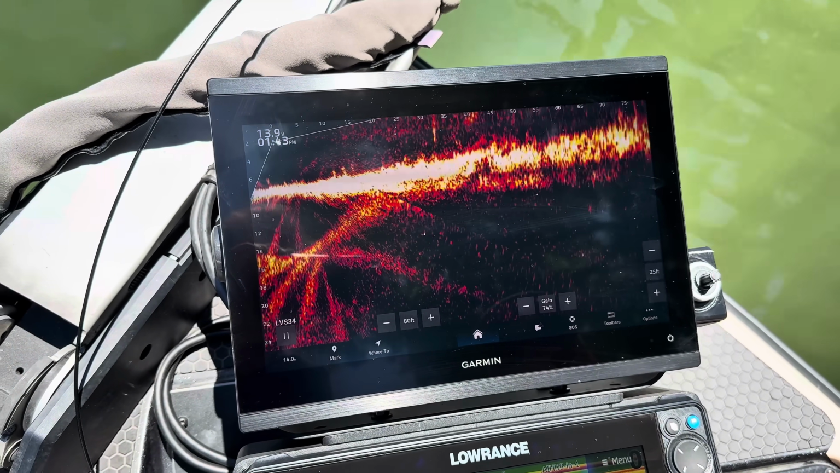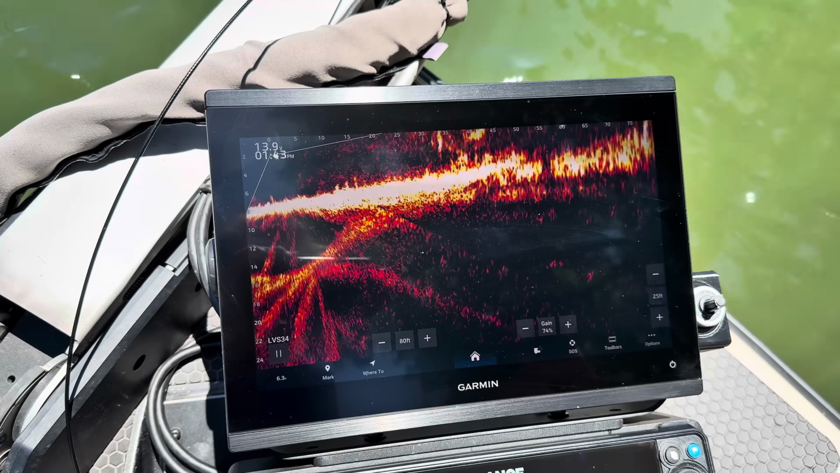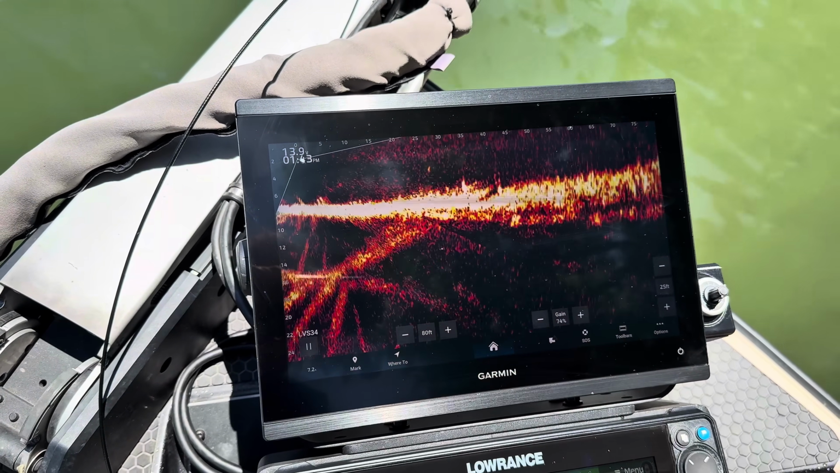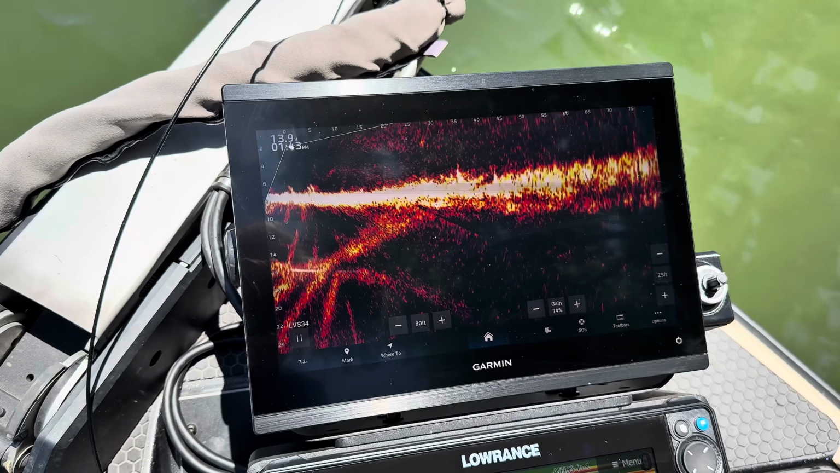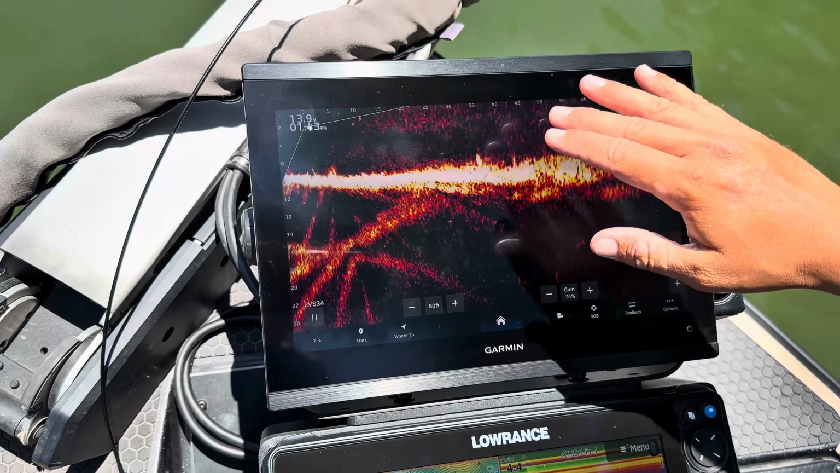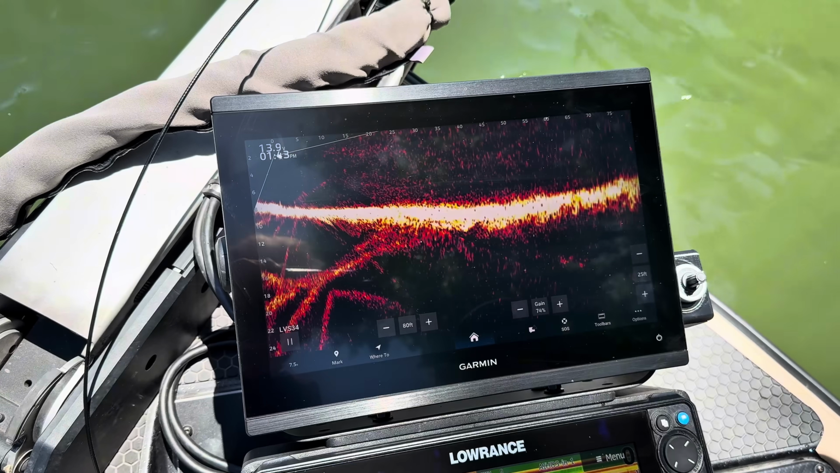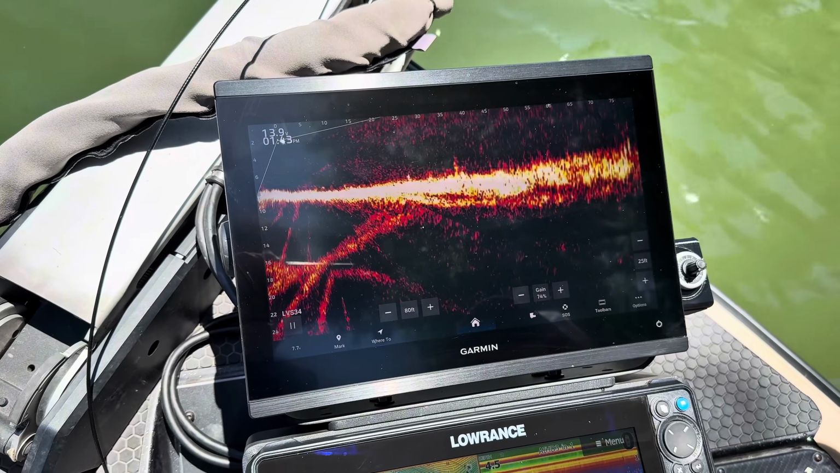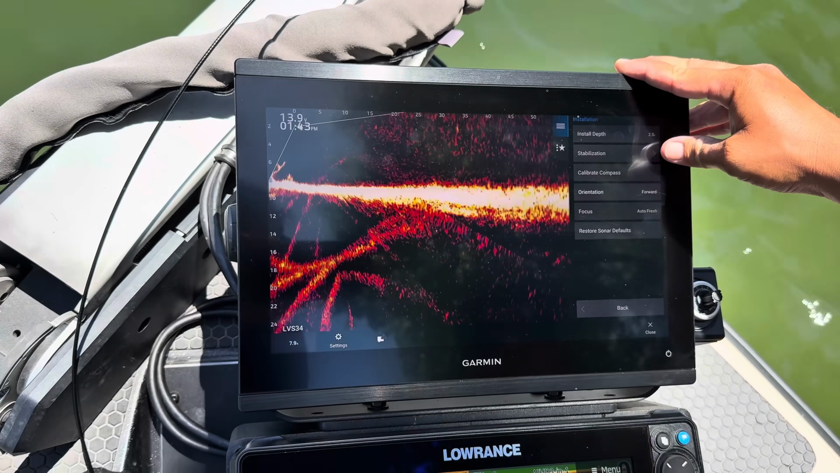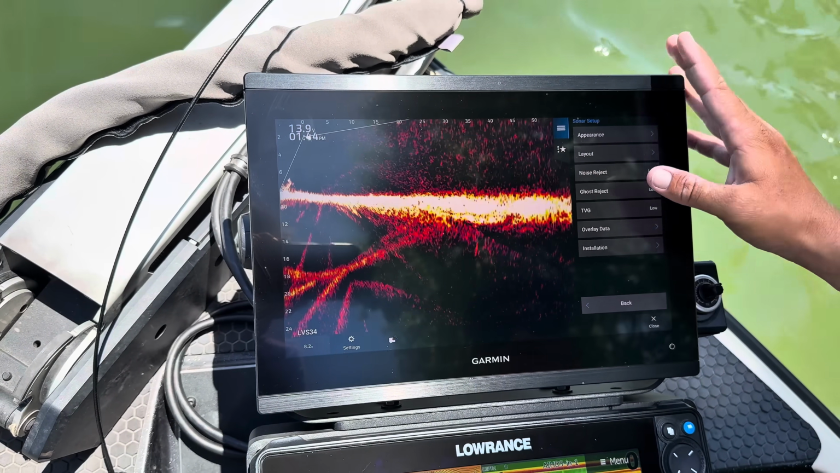On Lowrance, one thing I did like about the Active Target is I could go negative or positive. Sometimes I lose my splash on a Garmin later in the day when the water heats up a lot. I lose the top part of the column, and on my Lowrance I could always go into the negatives, but on Garmin it's always positive or zero. So once you lose your splash on a Garmin, you either have to restart your unit or do your best to recalibrate the screen. And then other things for install depth, stabilization, I never really mess with that. Install depth on 2 feet.